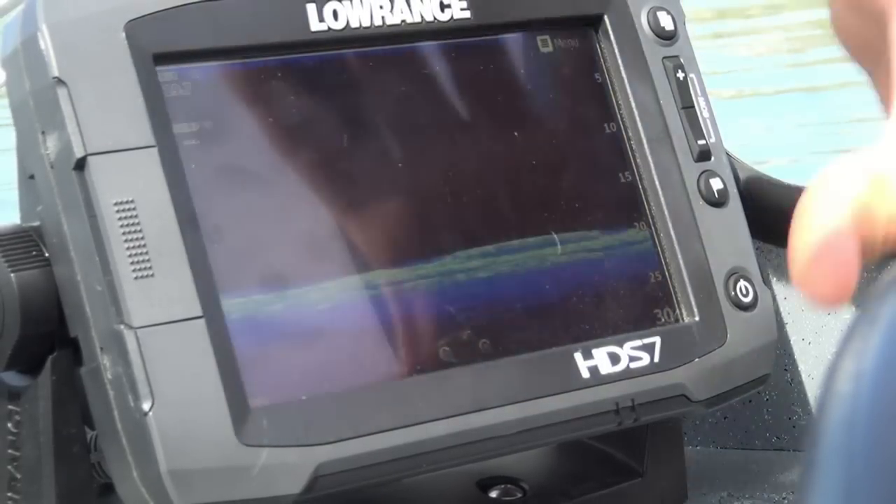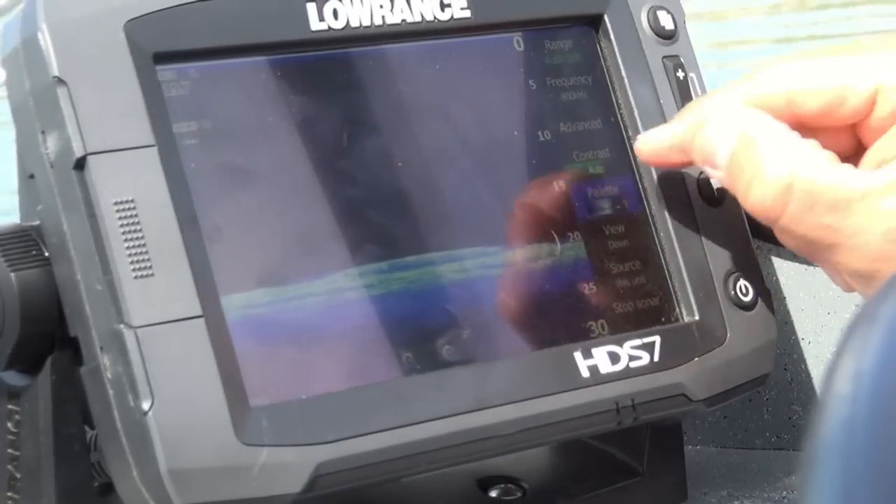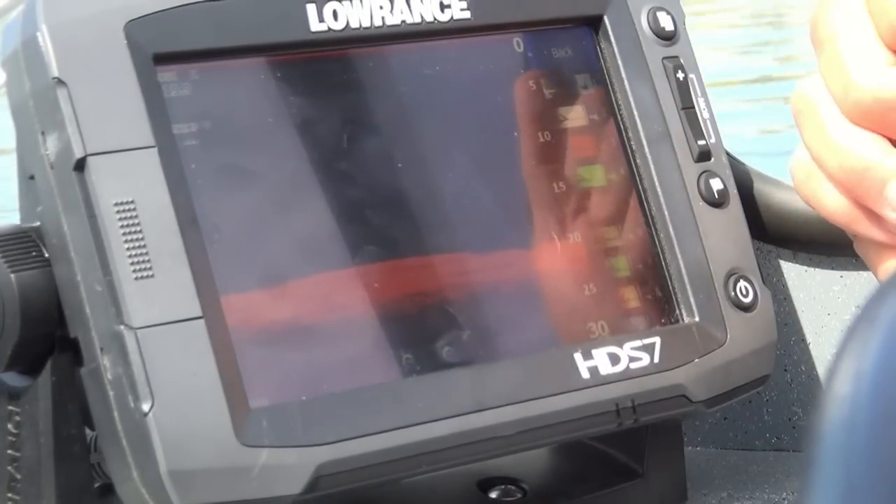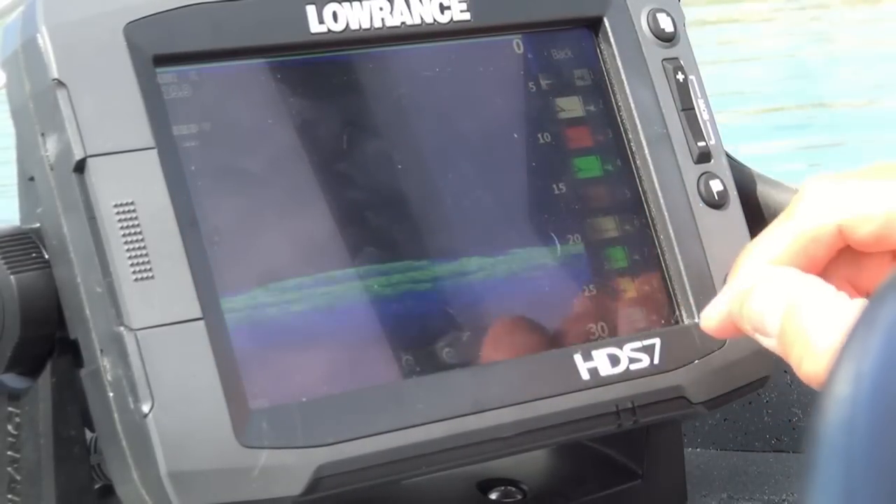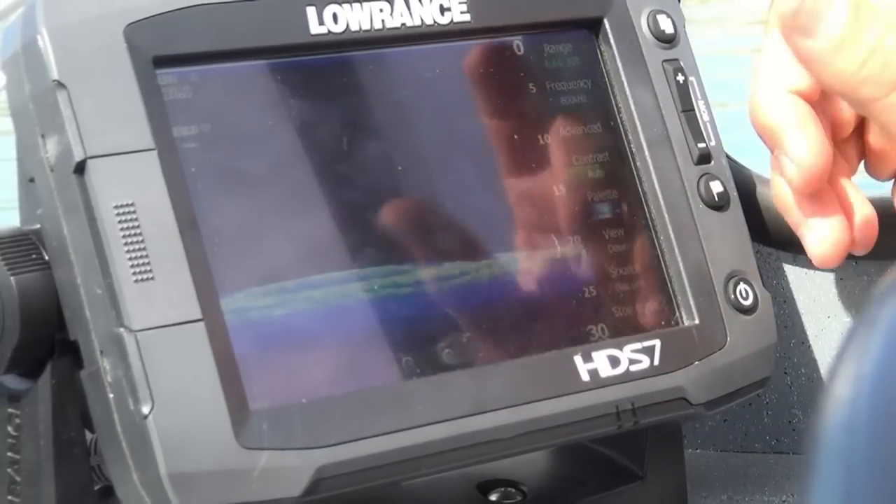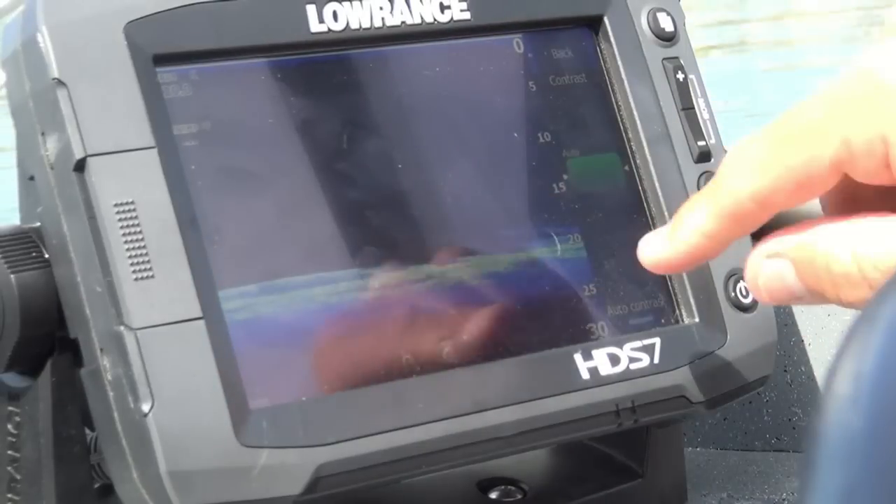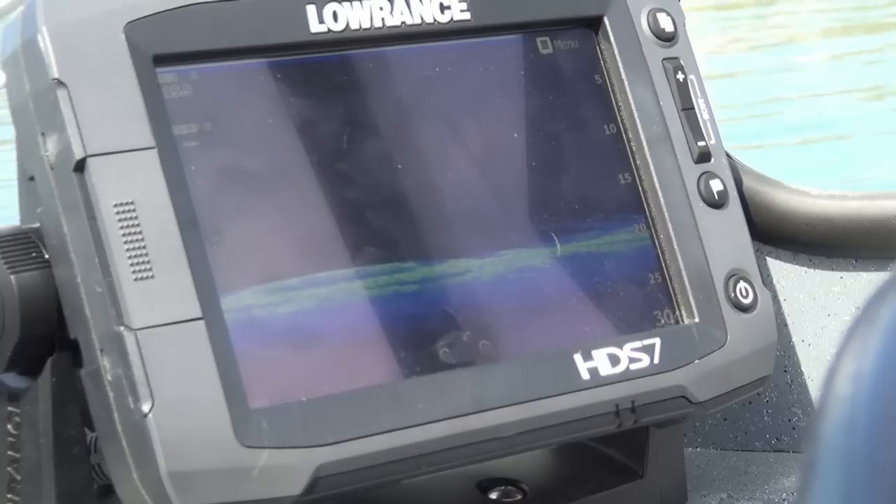Yeah, like I said, what's neat is you can customize just about every aspect of this unit right down to the color very easily with a touch of a button. You can go to red or green, whatever color, it's just so easy. Everything's a touch of a button. And if you're done with it, just slide it off to the side, and you've got your full picture.